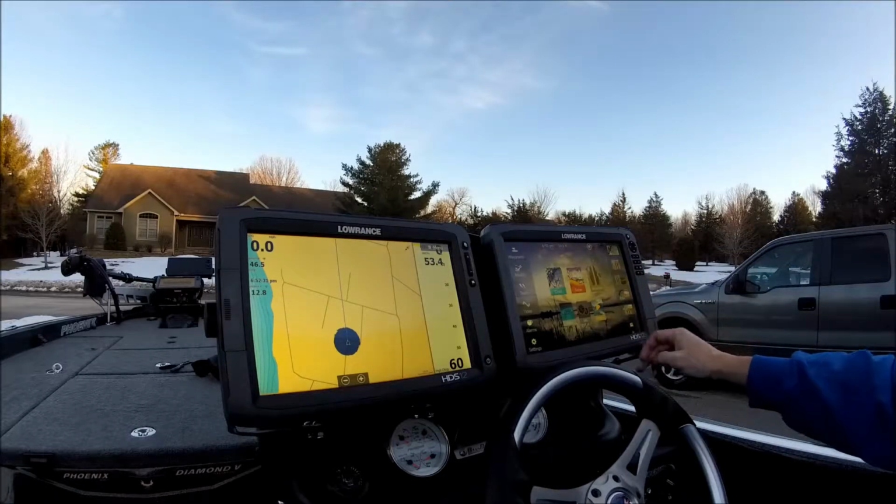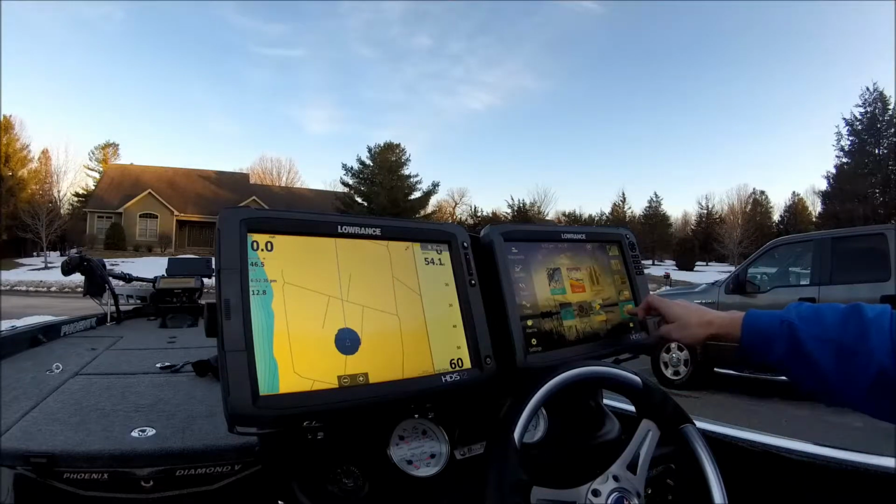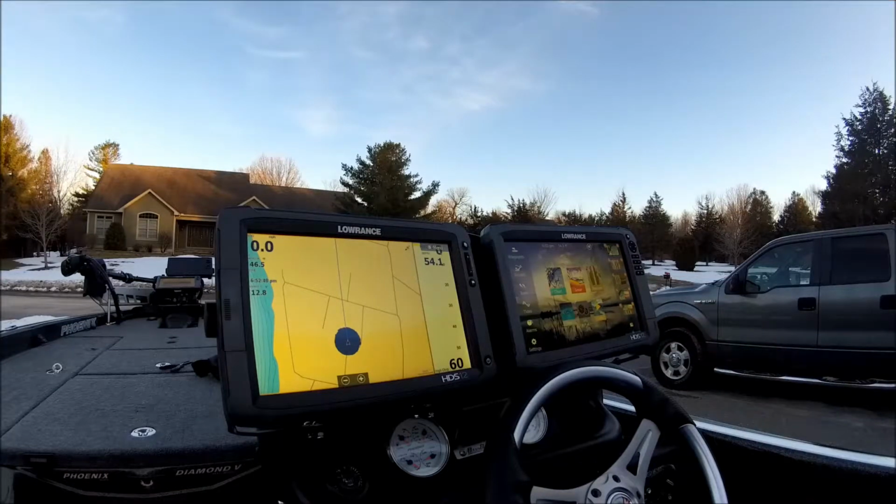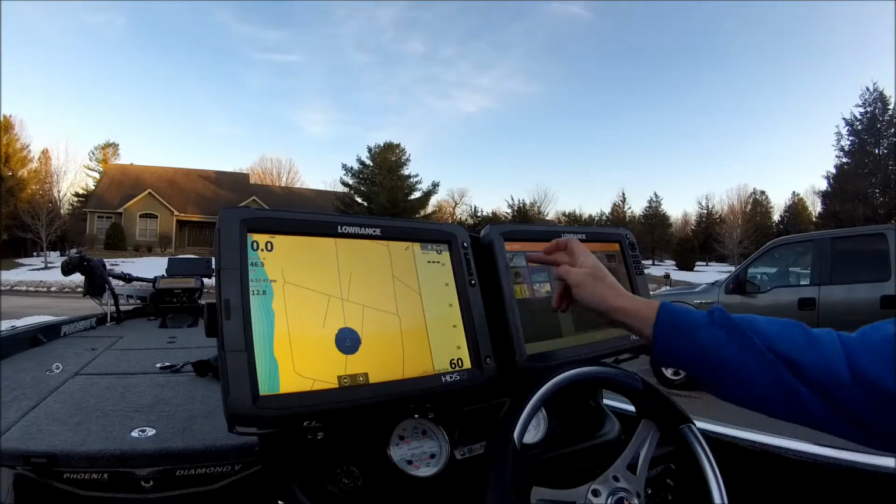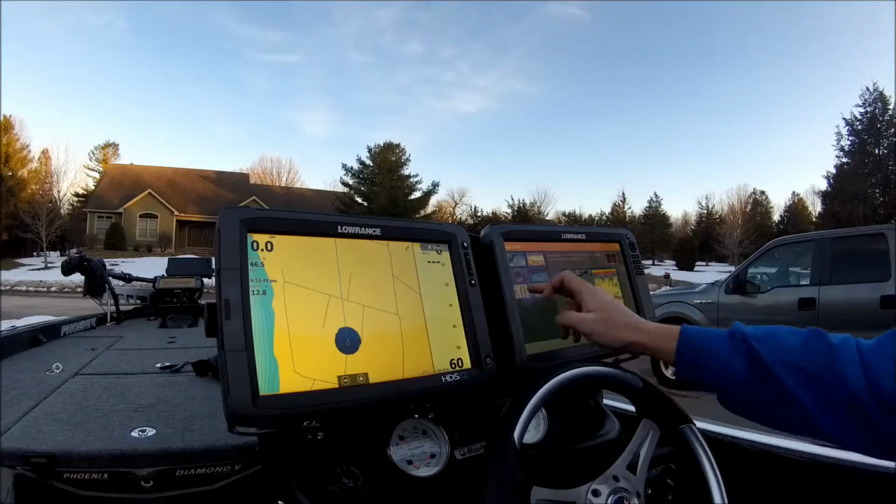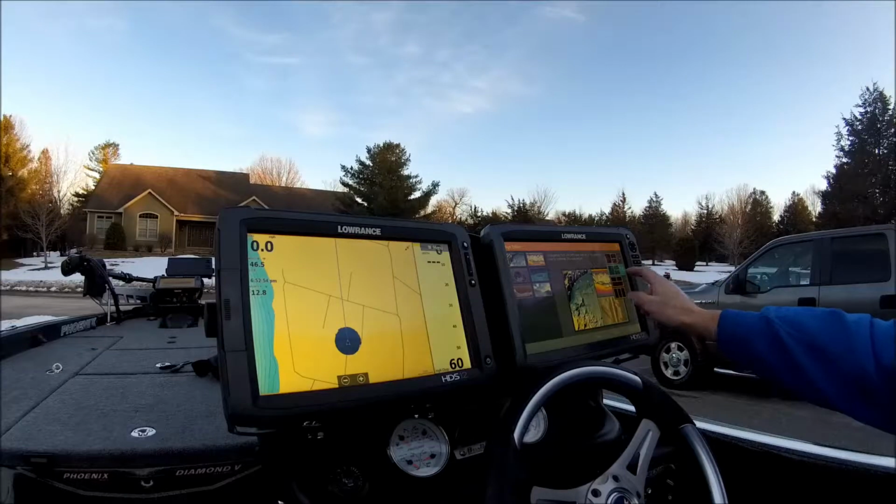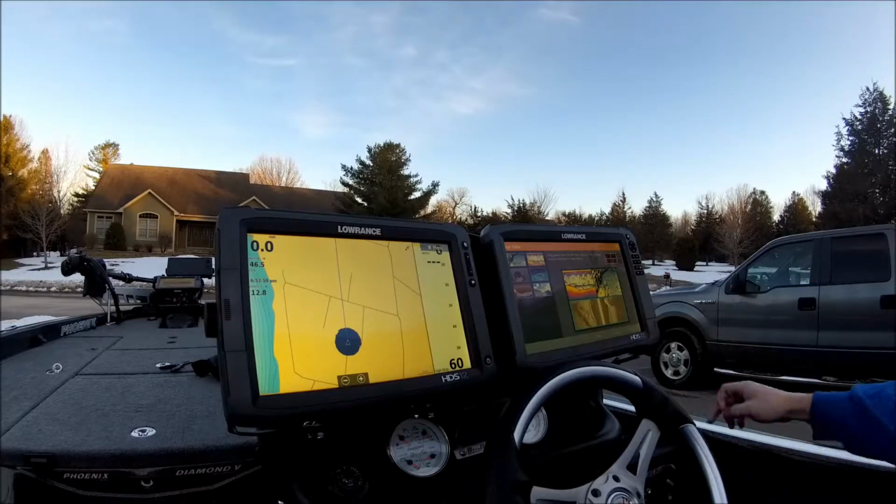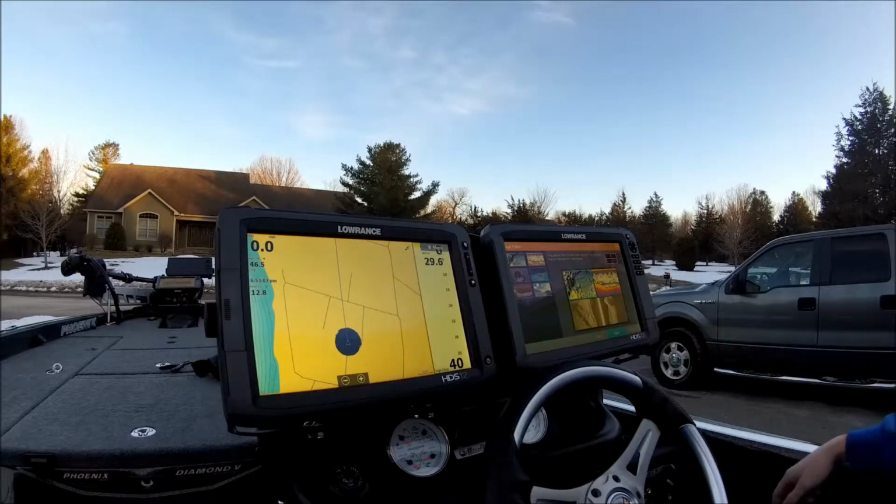I'll show you how you'd make this page, or how you delete pages on these units. You just hold down the button, you'll have a wrench pop up, or an X. I'm going to just delete that page with the X, and then I'm going to click here and build a page. I'm going to drag in chart, sonar, and structure scan. I don't like the way this is configured, so I'm going to click here, change my box layout, move map to the left, sonar on the top right, then click save.